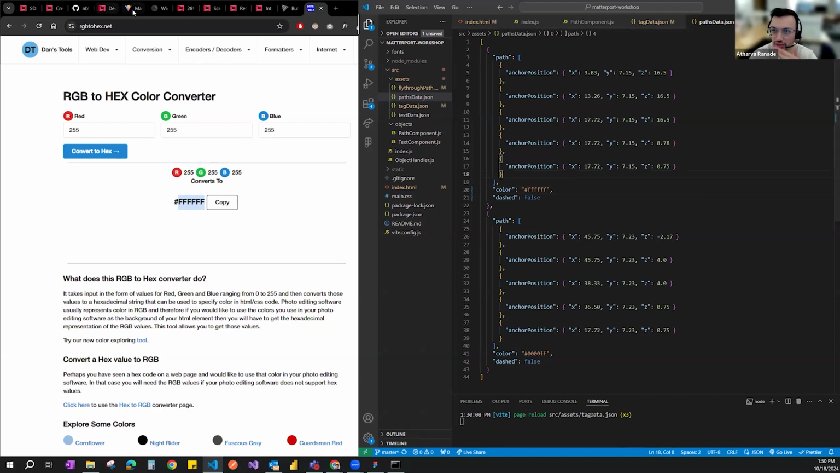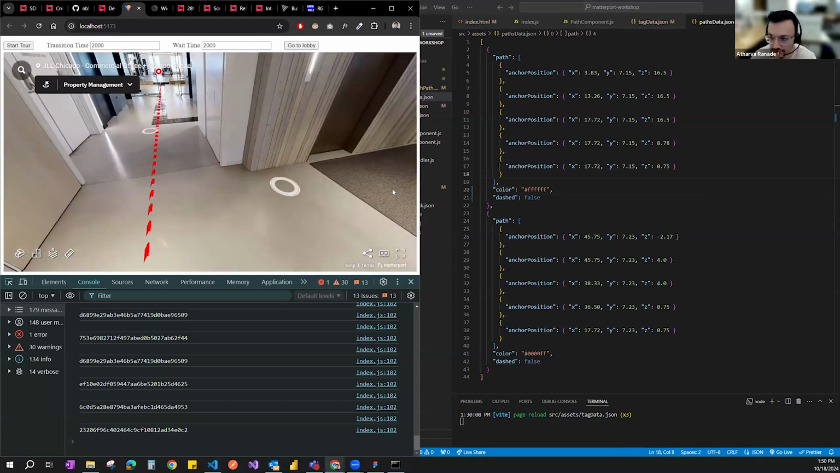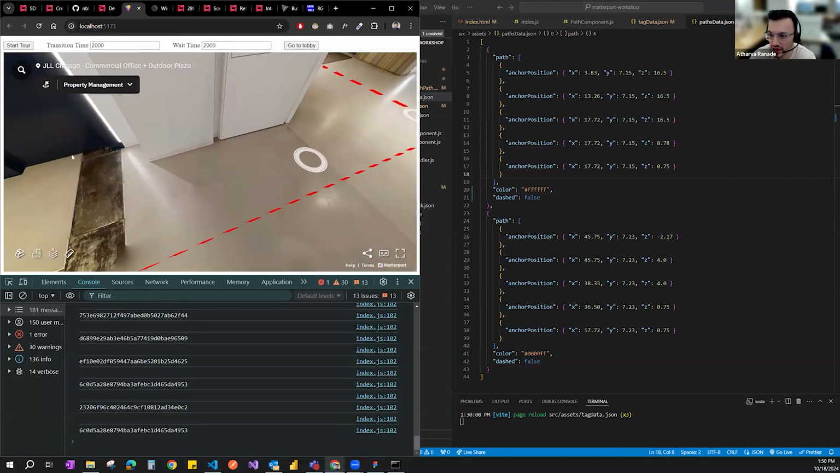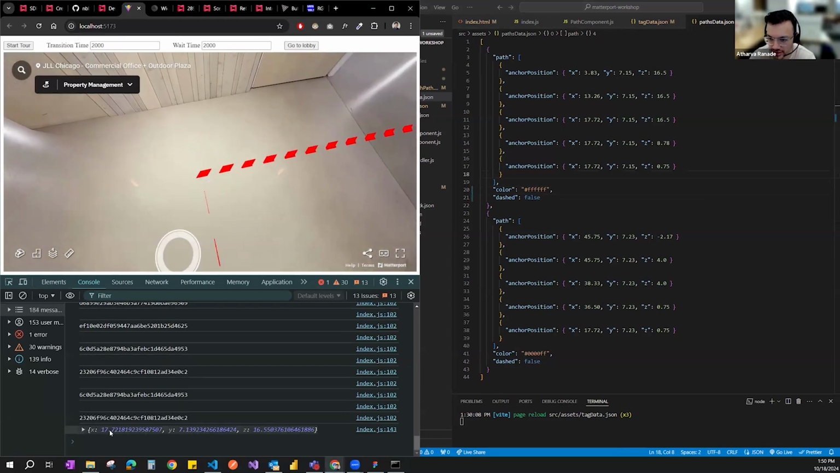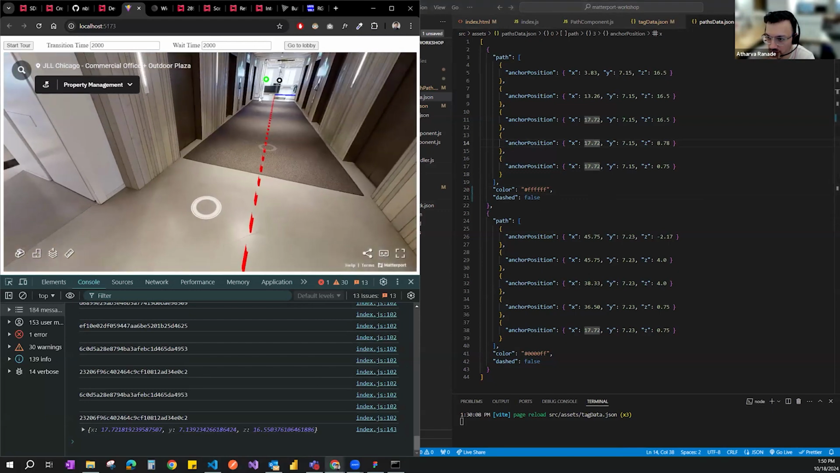And potentially we can also change the paths. Instead of going back to the lobby, I could have it go straight. So the way to do that is I go to this corner or this location. It says 17.72, so I'm at 17.72. But then the last one is at the lobby.